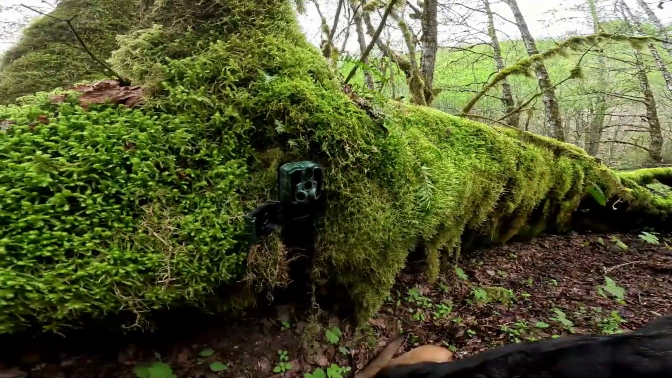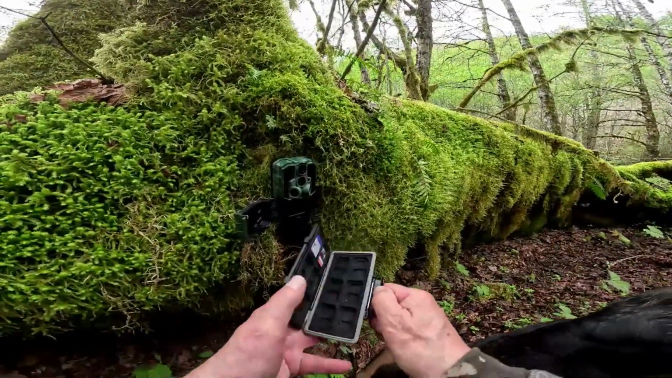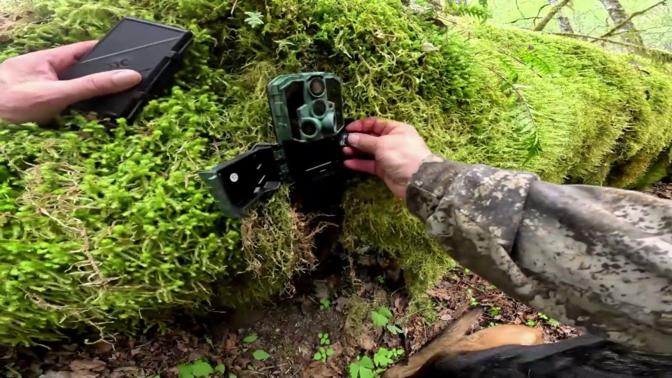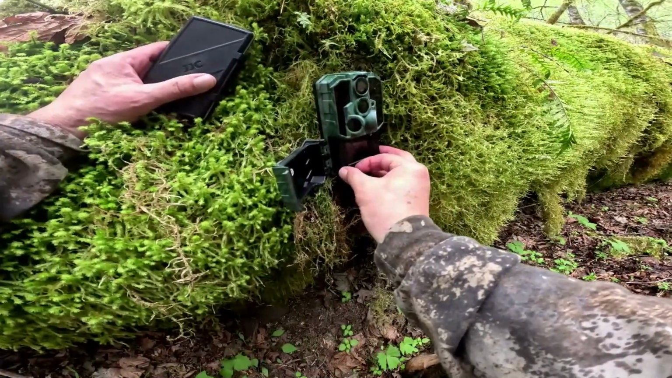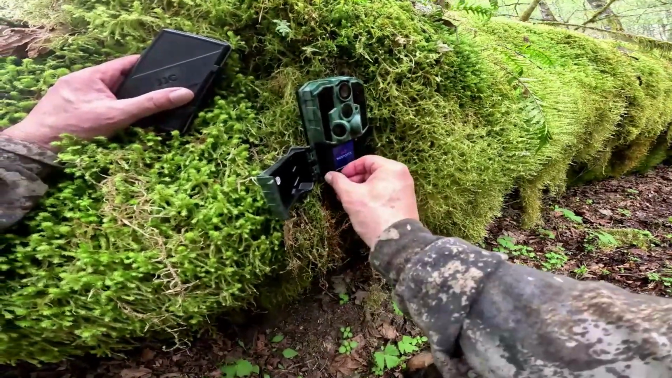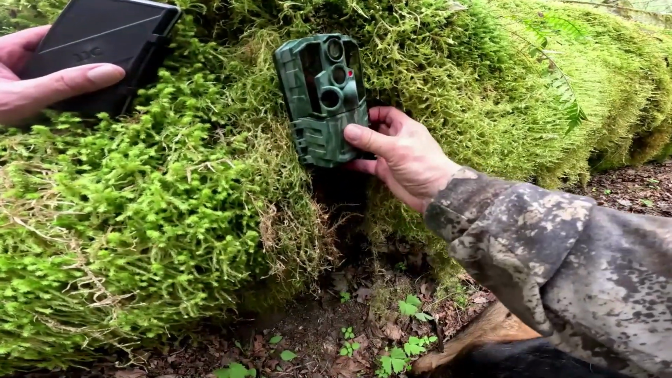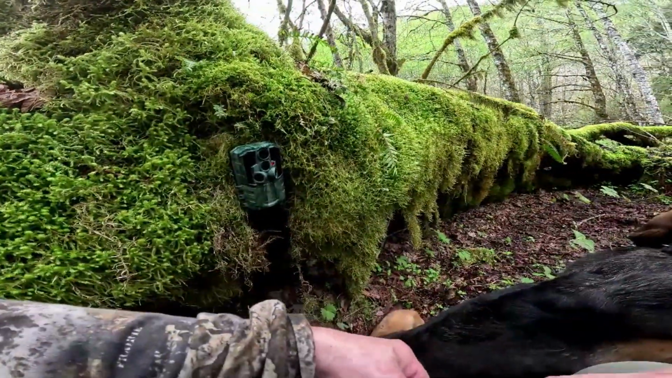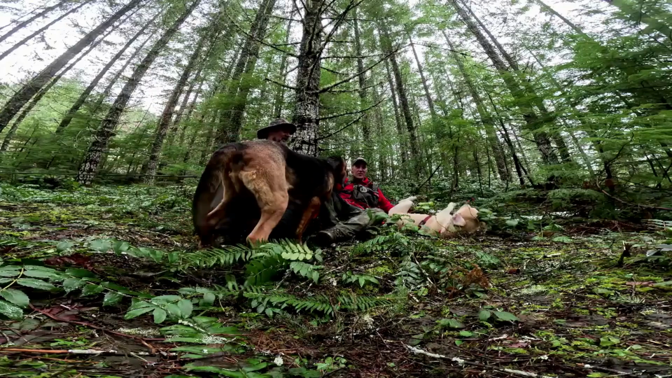Out with the old card and in with the new card. Wow, we have pulled a lot and reset a lot today. There we go. Ready to go. All right. There we go. I think we're all in.